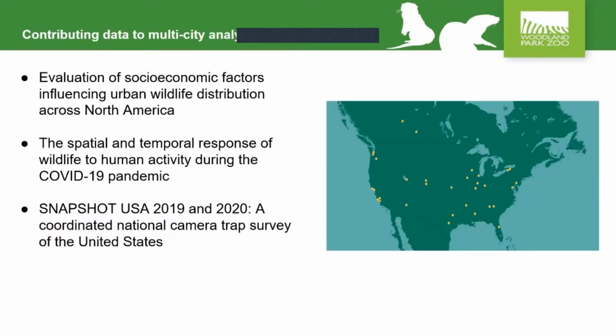And then lastly, we are also contributing our data, as I mentioned, to this continent-wide, North American-wide project. Right now we have 3 different projects that we're contributing to. One looking at socioeconomic factors and how that influences where wildlife exists. Some COVID-related studies to look at how the human shutdown last year affected wildlife movement. And then a few other projects where we're contributing data to large nationwide analyses.